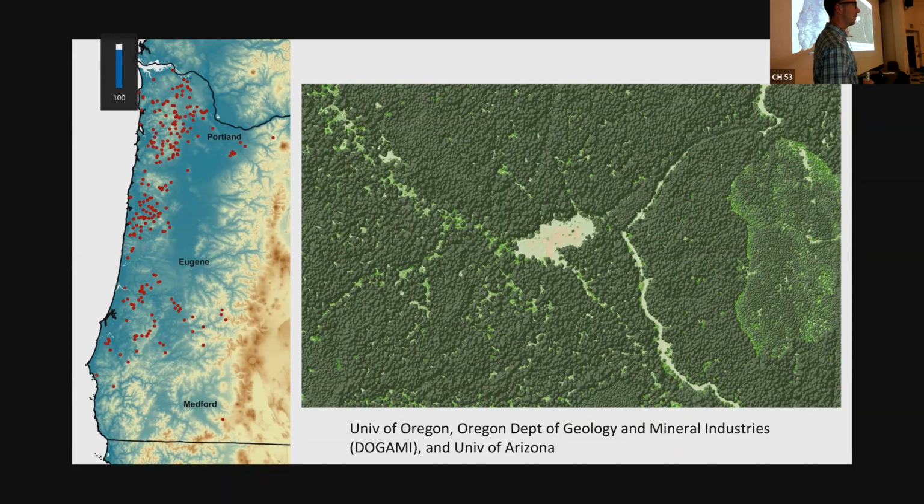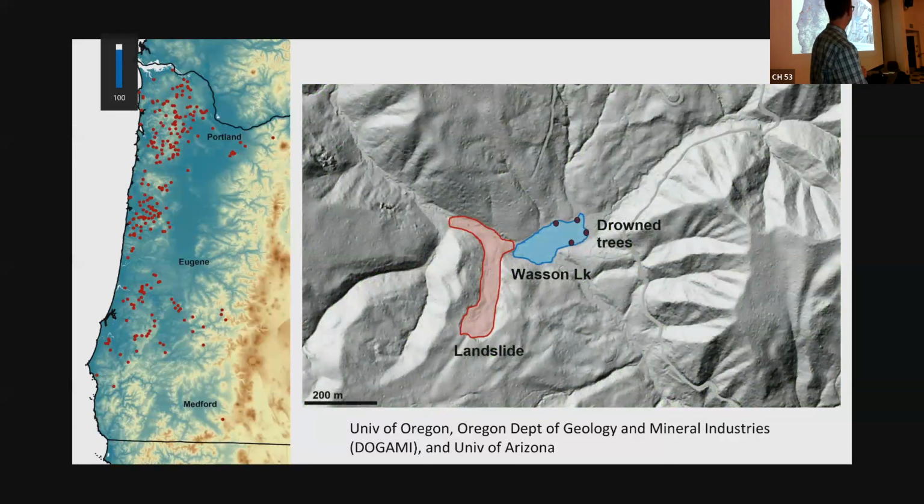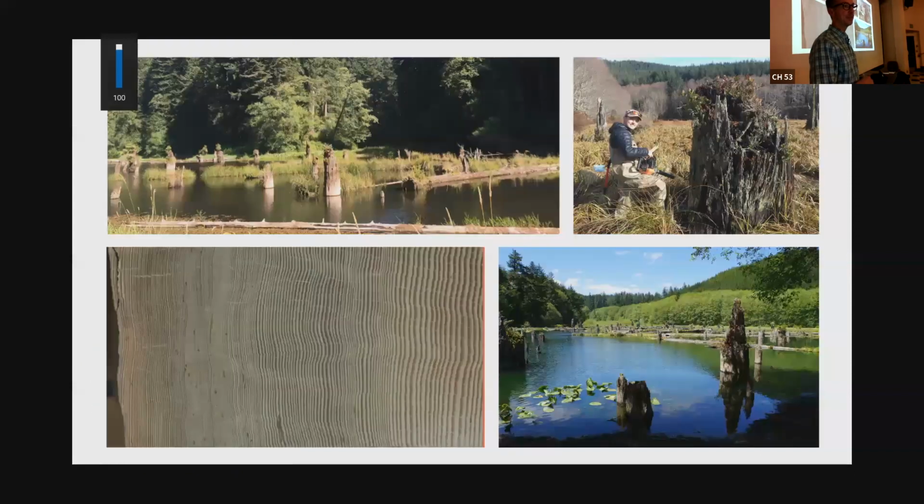So this is LIDAR data of the trees of this little fishing lake. If you're a fisher person, you might know about Watson Lake. It's a beautiful little slice of heaven in the middle of the Coast Range. It's really hard to get to. That lake exists because of a landslide dam, just like the ones I've been talking about. And it is preserving some drowned trees. This is what we call a ghost forest. So these are trees that were drowned by the flooding of that upstream valley and preserve the timing of that.